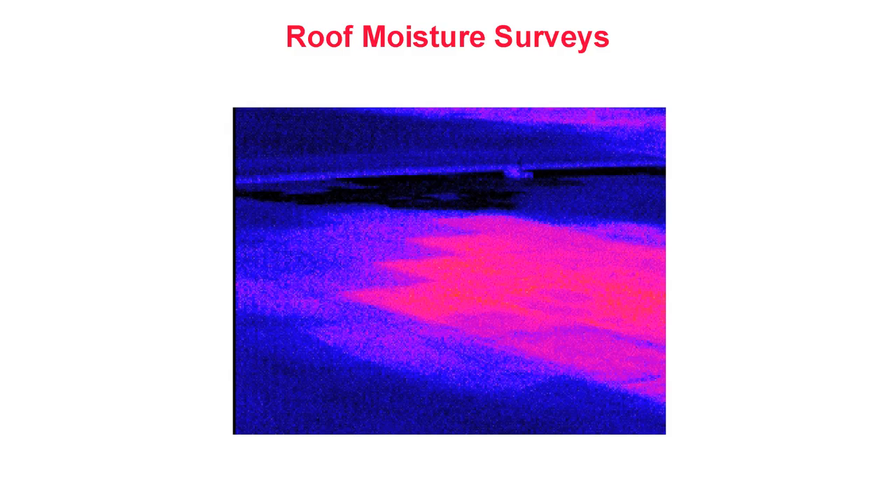Roof moisture surveys. Thermography is also an effective tool for maintaining flat roofs. In this thermogram, warm areas, shown in pink, are caused by water trapped within the insulation layer of a flat roof. The concept of an infrared roof inspection is simple. When a leak occurs, water enters the roofing system and wets the insulation. In many geographic locations, this water will not dry out between storms.